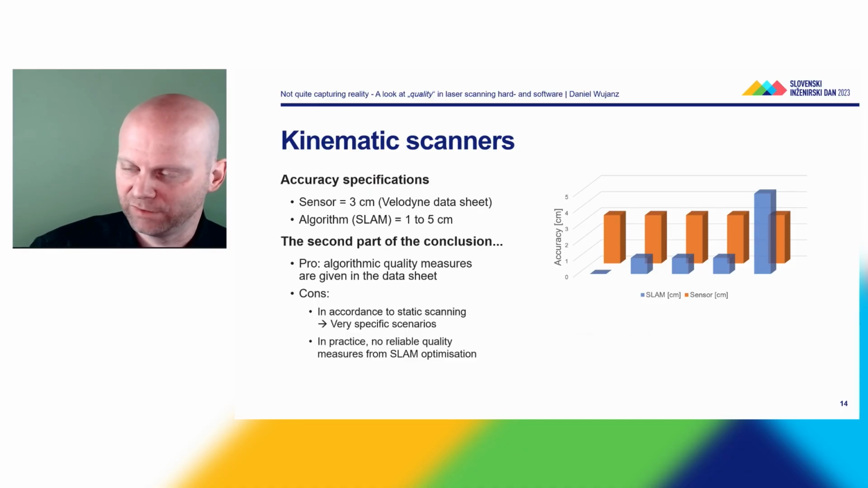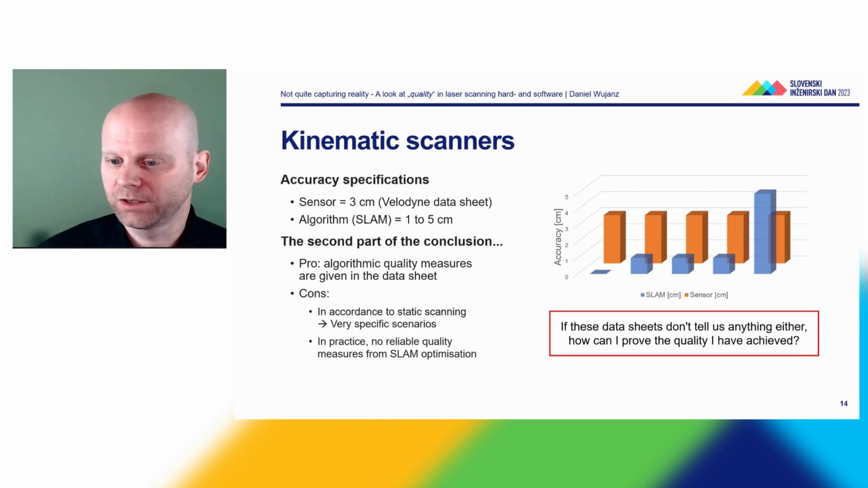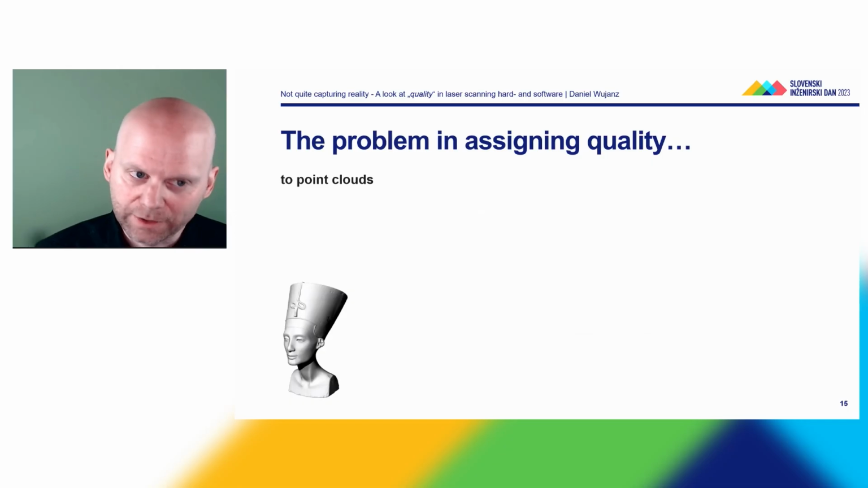Typically, you're given values, which we'll have a look at later on, but we have no clue where they're coming from. So, to summarize this very short part on kinematic laser scanning, these data sheets don't tell us anything either. So the question is, how can I report quality which I have achieved based on point clouds, for instance? And that brings us to the first problem in data processing.